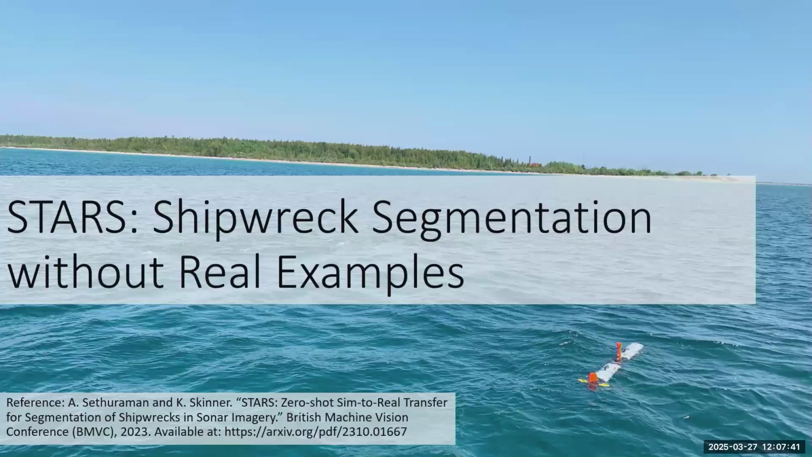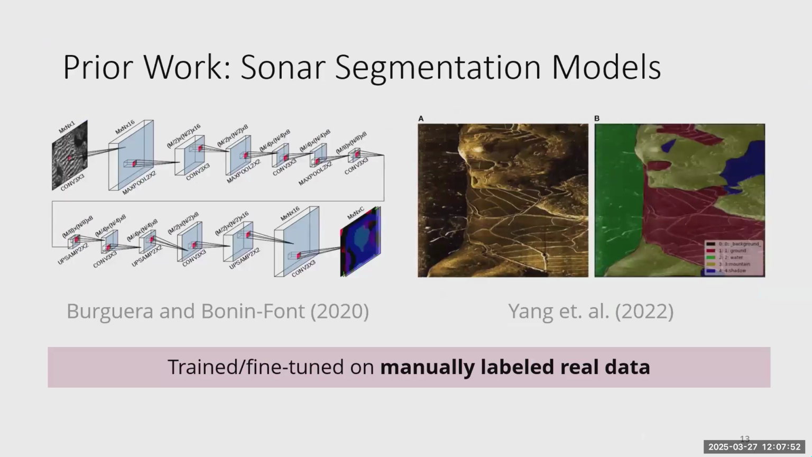So I'll talk about this work in a bit more detail. The first work that we focused on is called STARS, or shipwreck segmentation without real examples. What we found is that prior work focusing on this problem really relied on supervised learning for training machine learning models. What that means is you need a large amount of training data, with examples of the shipwrecks or objects that you care about, and you train a network to detect shipwrecks from labels that you have as ground truth. Then at test time, it can repeat that task and try to detect shipwrecks in new data that it hasn't seen during training.